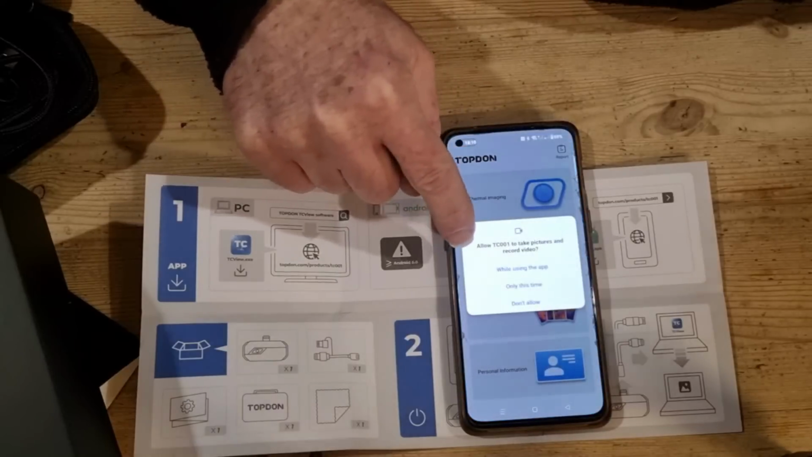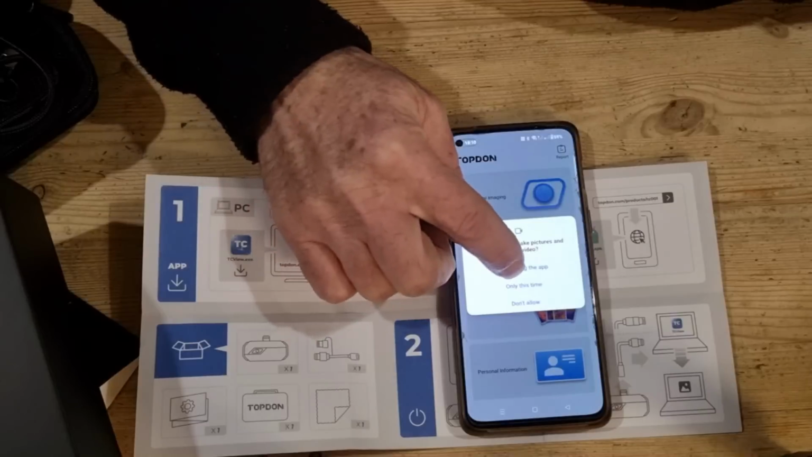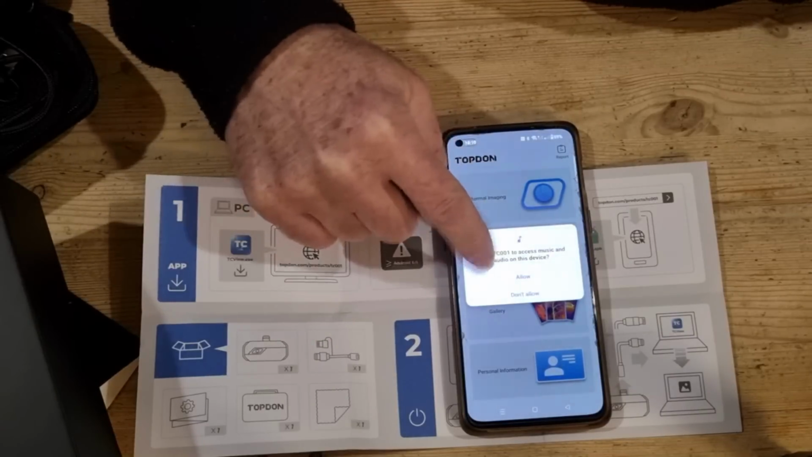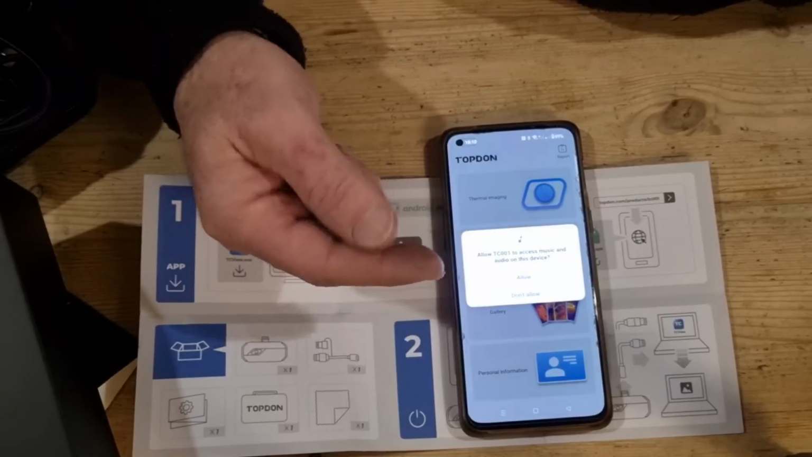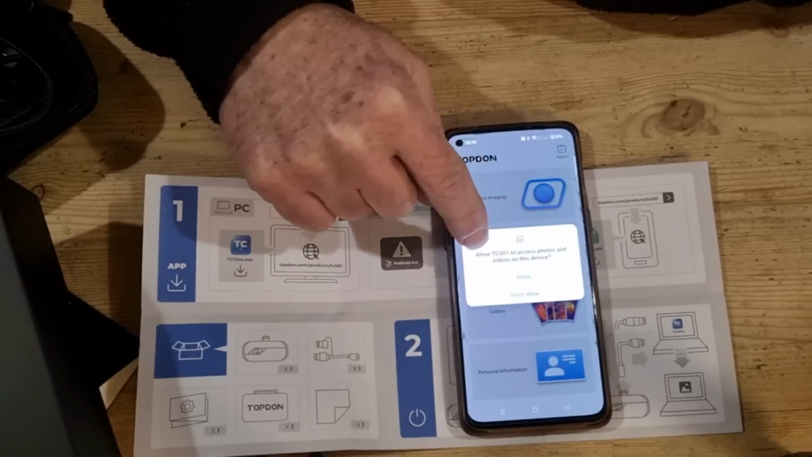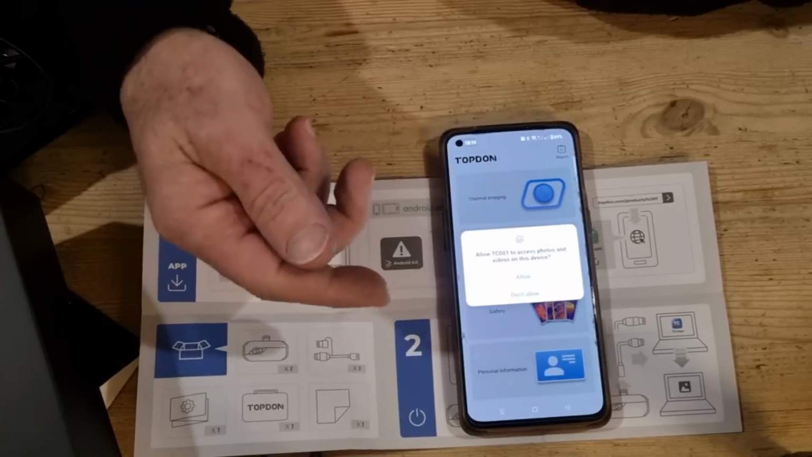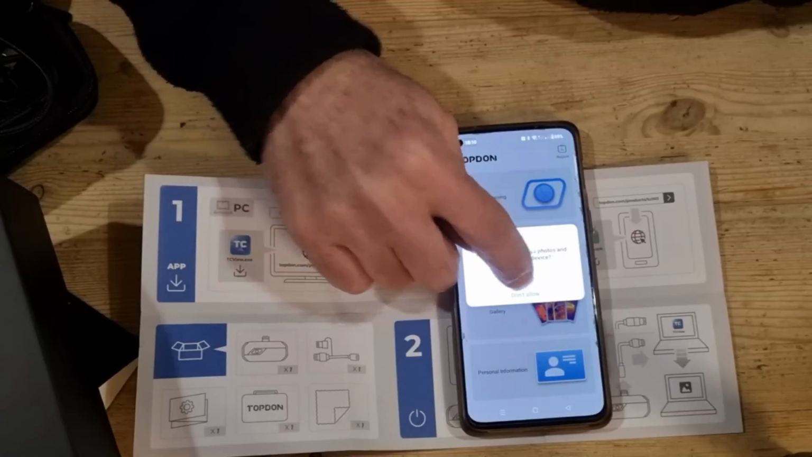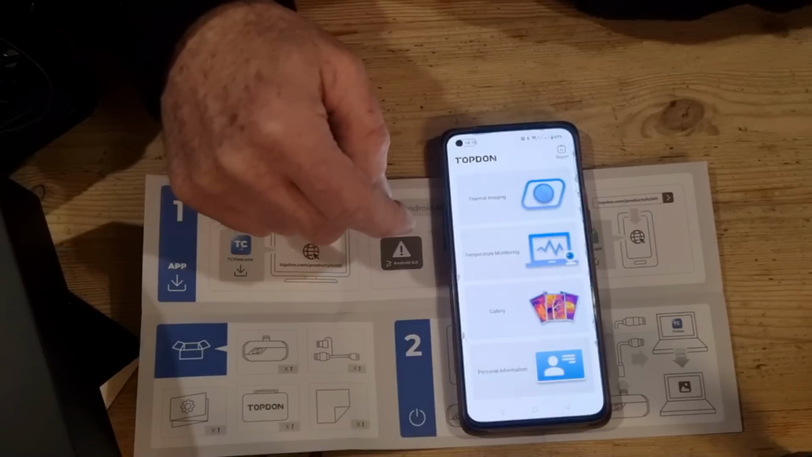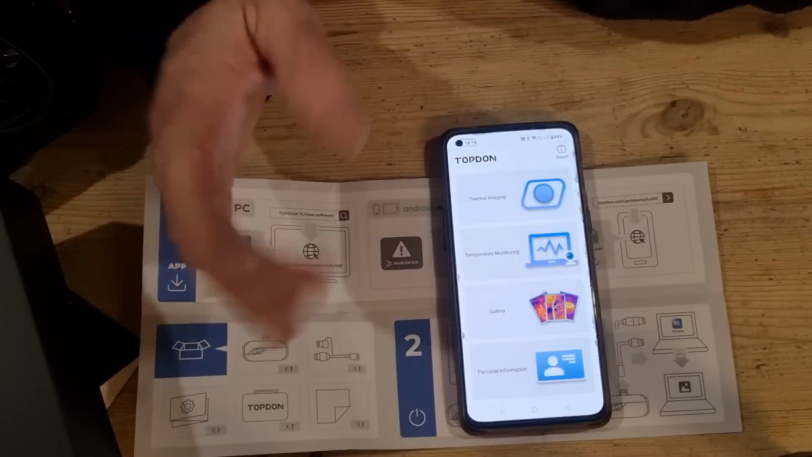Right, so here's the permissions. Allow it to take pictures and record video. That's what this device does. So we'll say while using the app. Allow music and audio, and again it records audio if you want it to while you're videoing, so we'll allow that. And it also wants to access photos and videos, so it can save them, and also you can watch them back from the app, so we'll allow that as well. And that's it. We've not needed to register, no details put in. That really is out of the box.